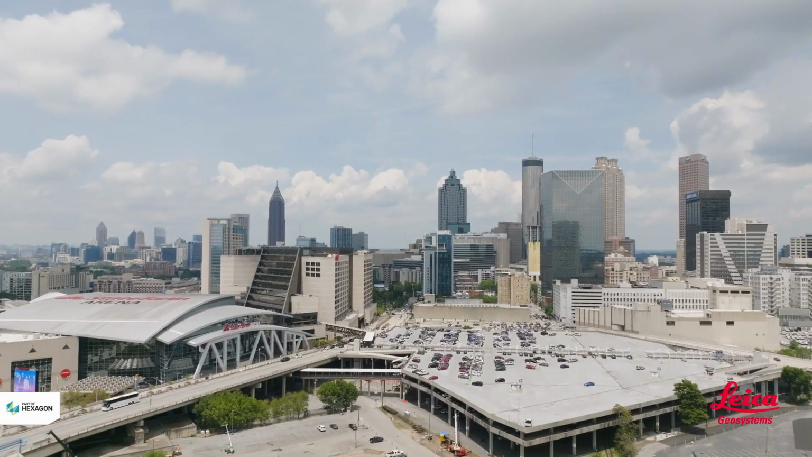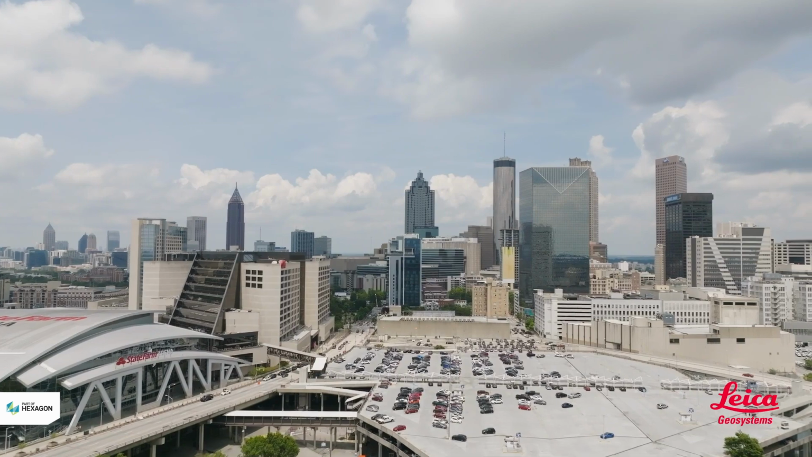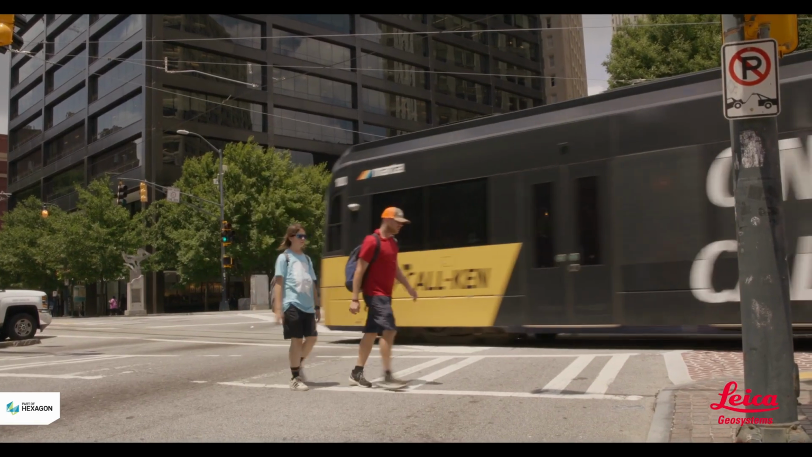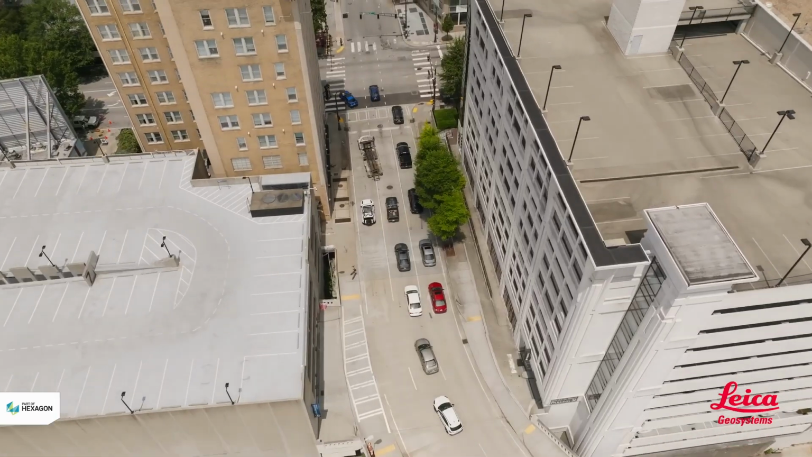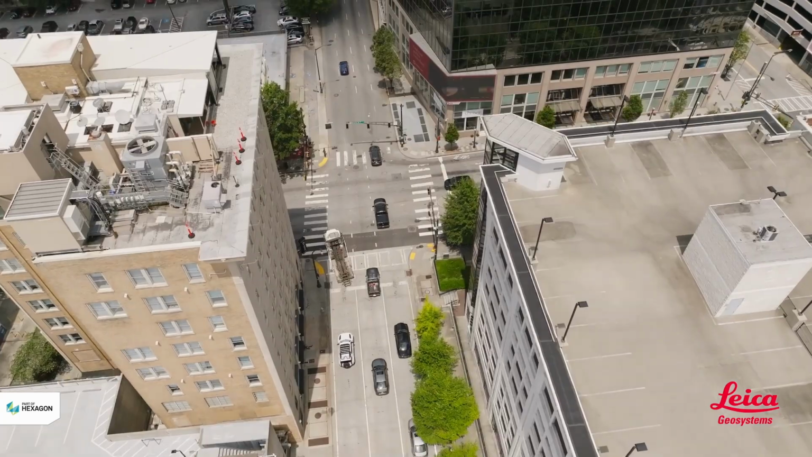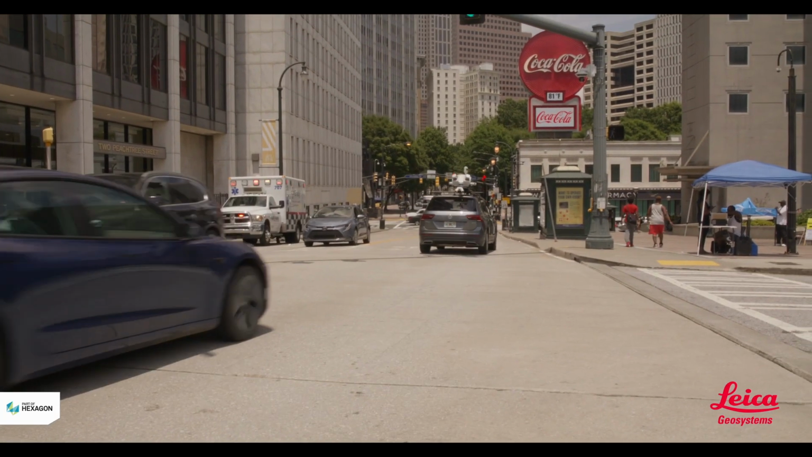On these city planning projects, we face some of the same challenges that we had during our highway collection. Having people working in the roadway is an obvious safety concern, and it's very difficult for us to obtain lane closure permits, especially in a large city where there's a high volume of traffic.